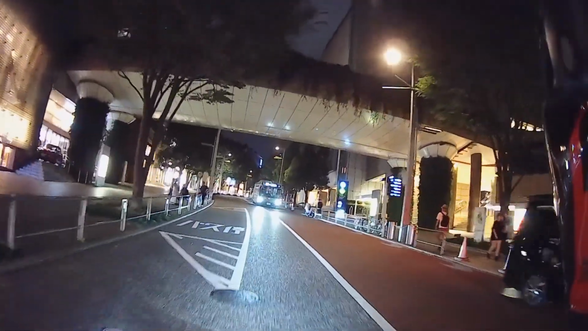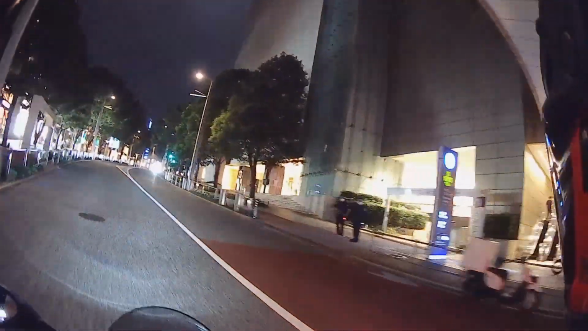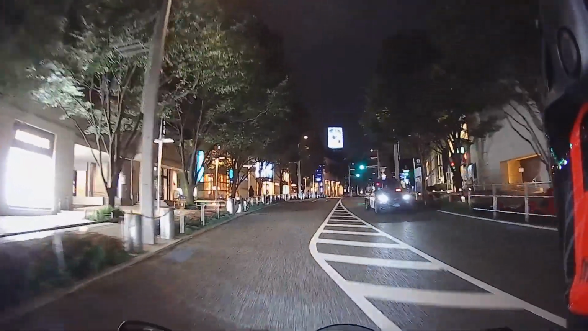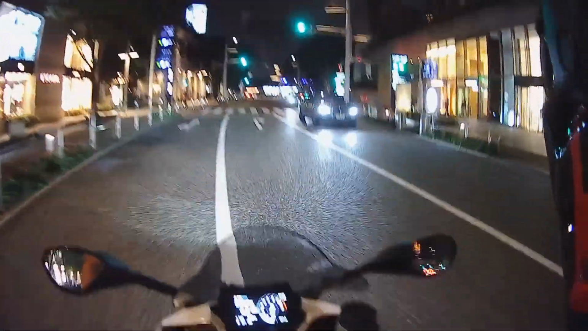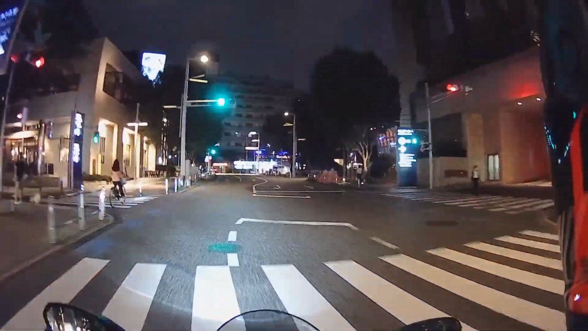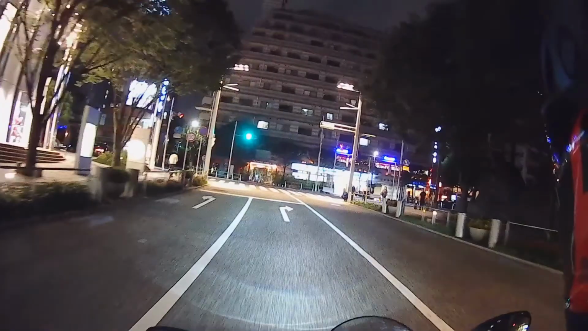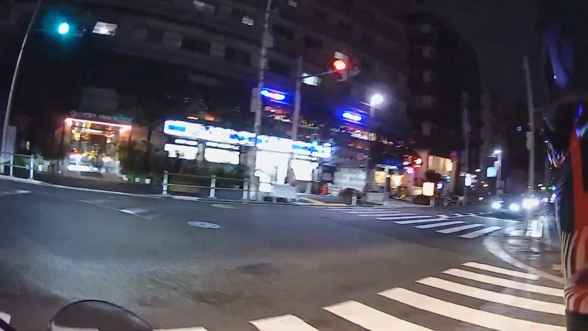By the way, can you see that sign on my right that's flashing with an LED? That's actually mentioning 300 yen per 30 minutes for parking. I'm not sure if that is expensive or not for your standards, but in Japan, especially in this area, it's actually not expensive at all. It's actually a pretty fair price.